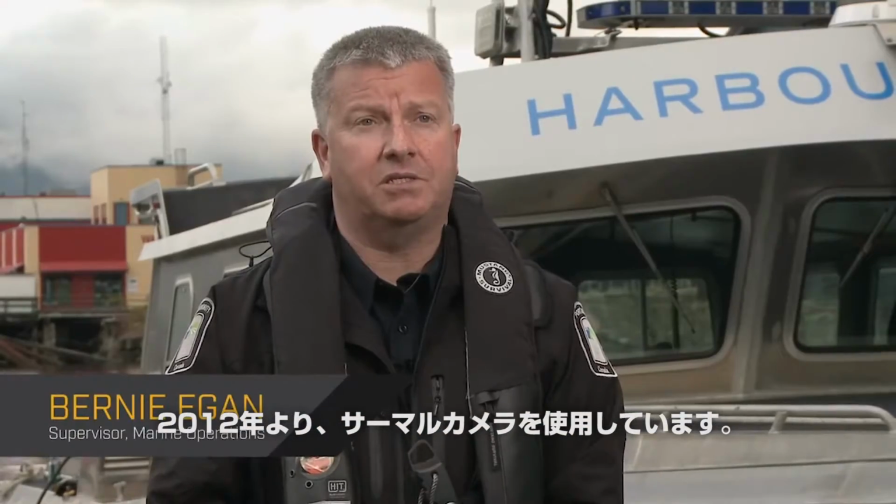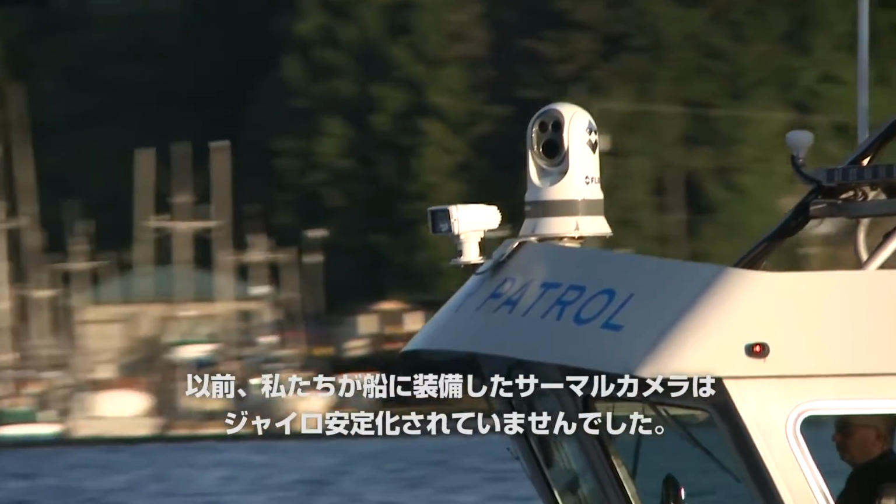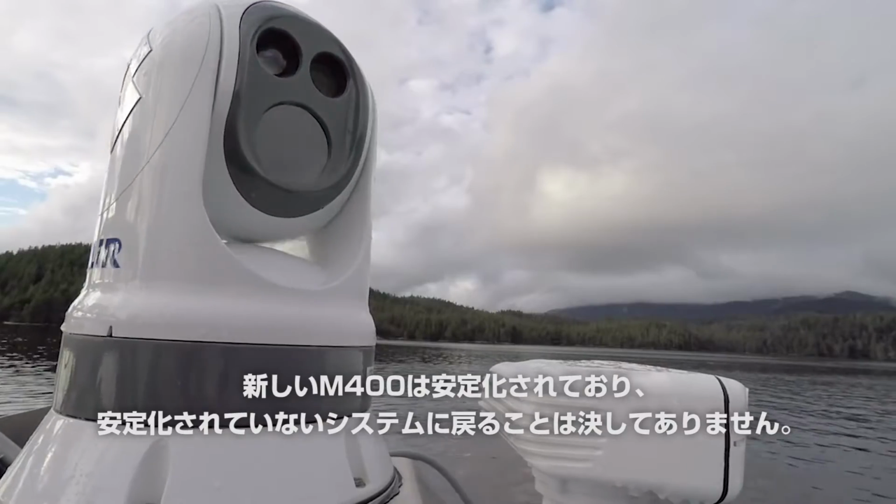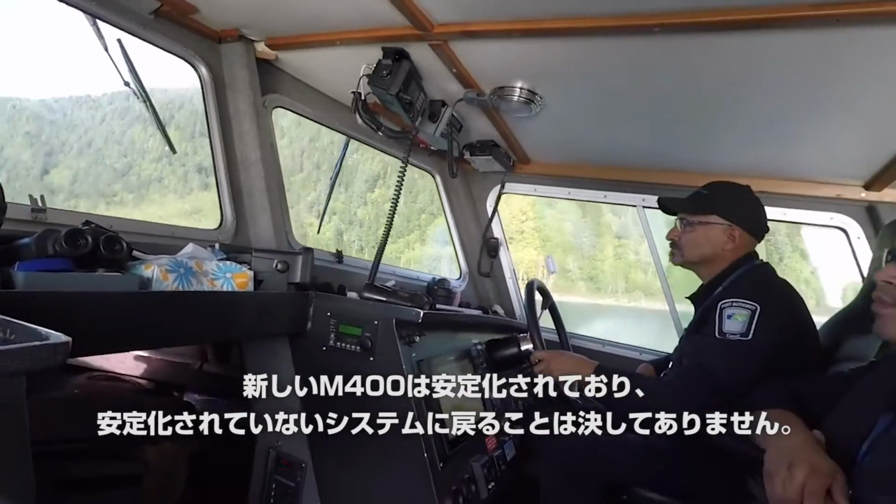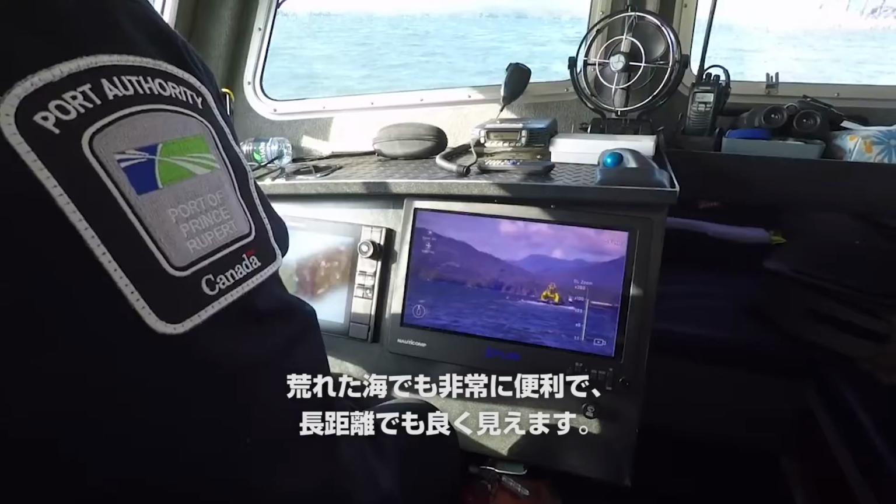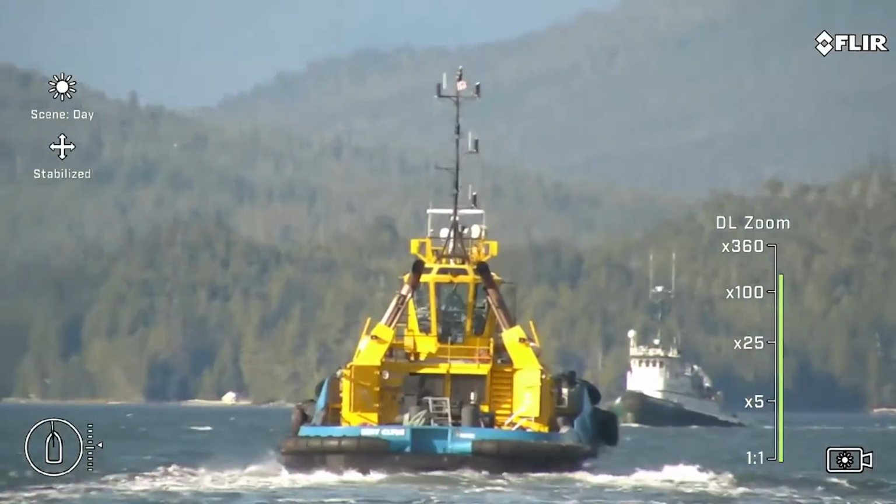The Charles Hayes has used Flir technology since 2012. The previous Flir system that we had on the Charles Hayes was not gyro stabilized. The new M400 is gyro stabilized, and we will never be going back to a non-stabilized system. It's extremely handy in rough water, and on the long distance zoom it's extremely handy as well.